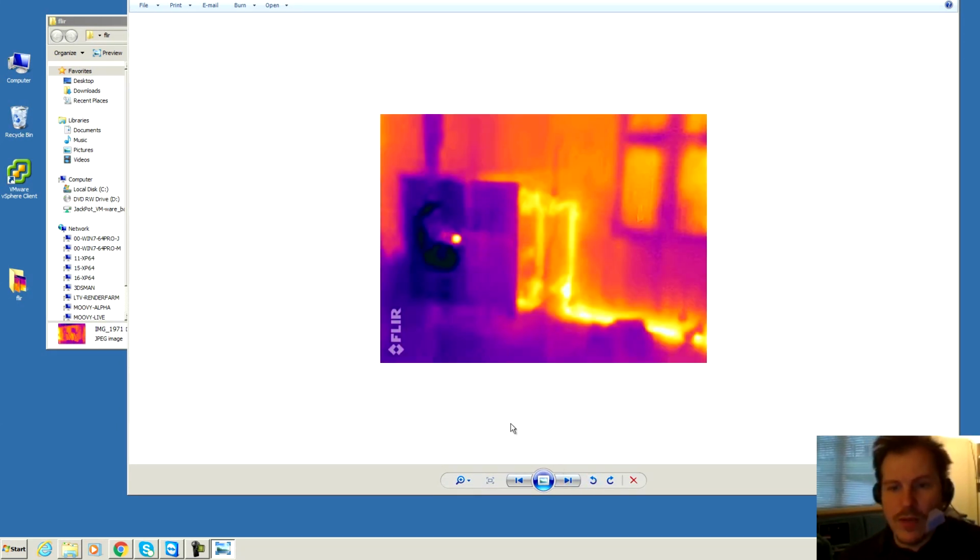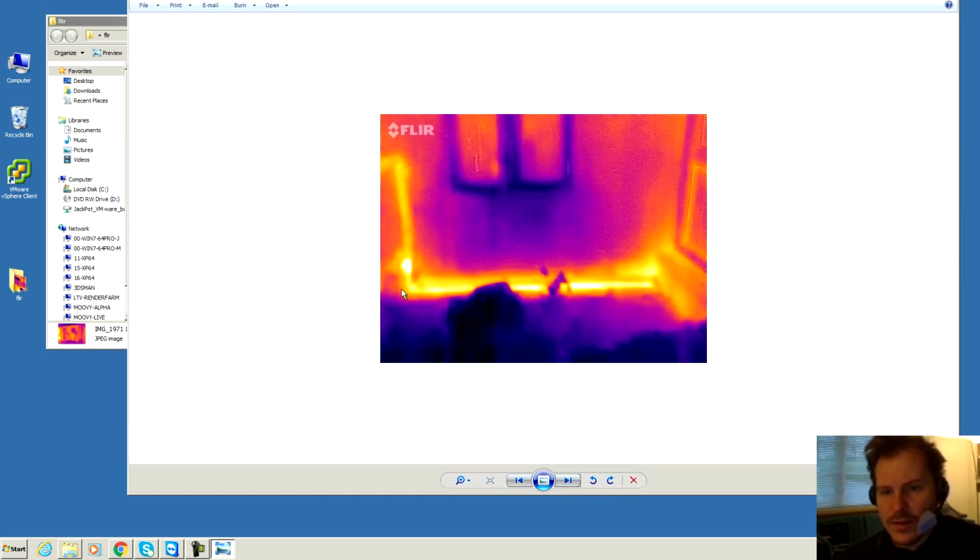Oh yeah, this is the heat pump. The heat pump is here. That's fairly cold. There's something hot right there. Here are the wires going into the house, and they're very hot. They look all yellow and very hot, but if you put your hand on it, you can almost not even feel it. But compared to everything else, they're hot. This is the line that goes into the house down to the basement right here.